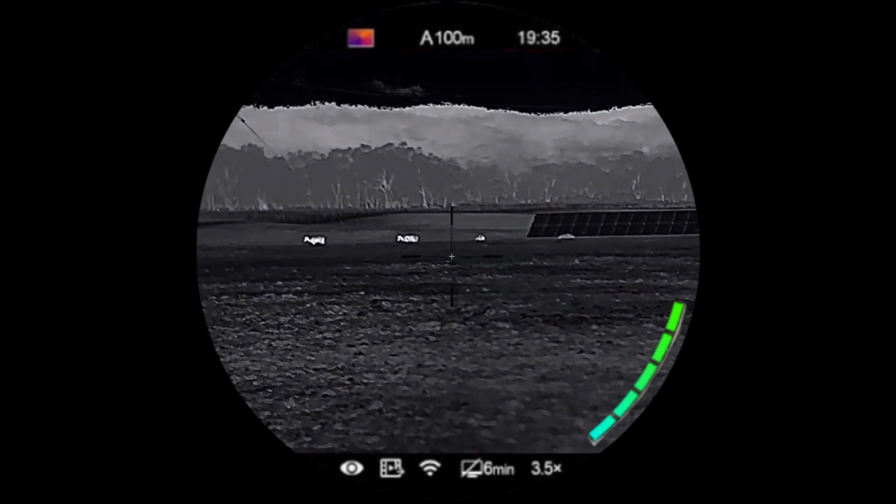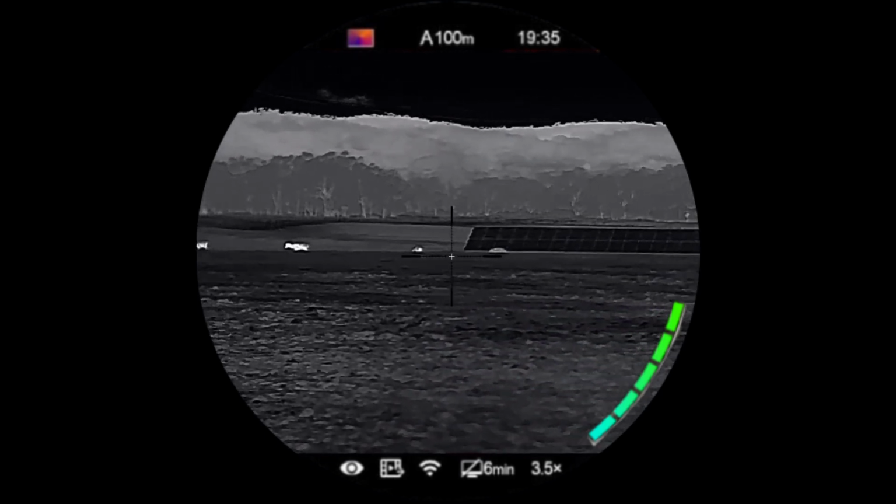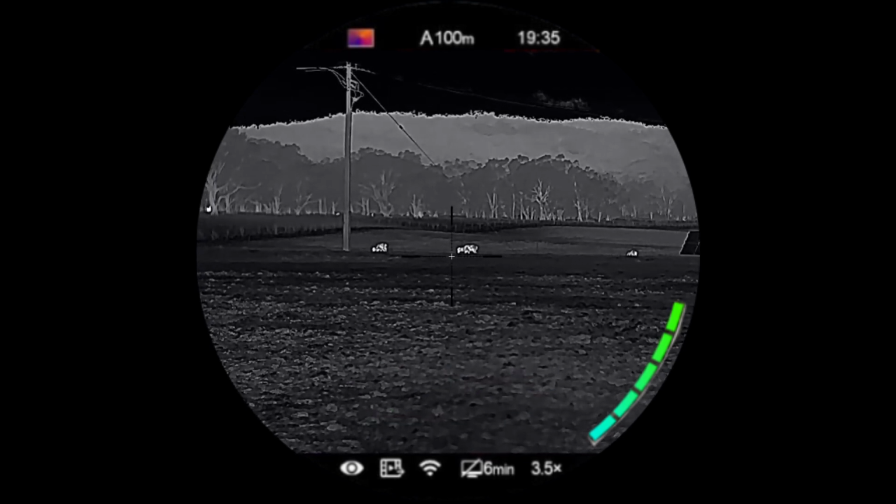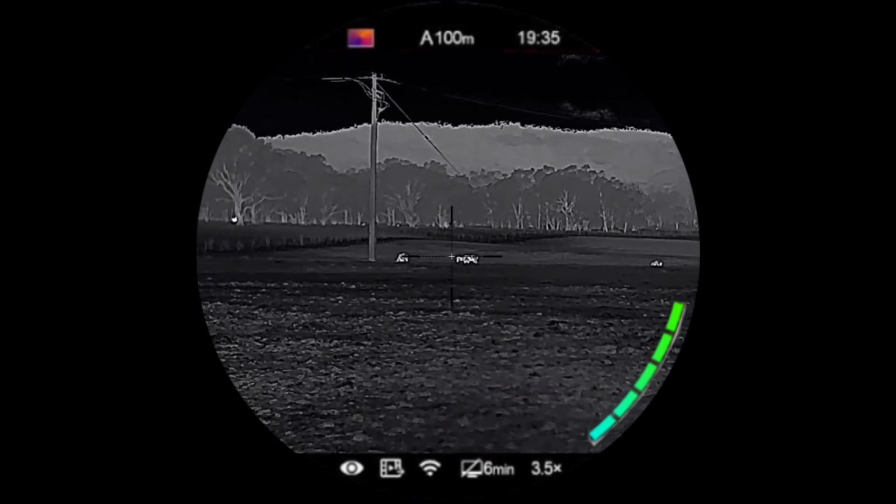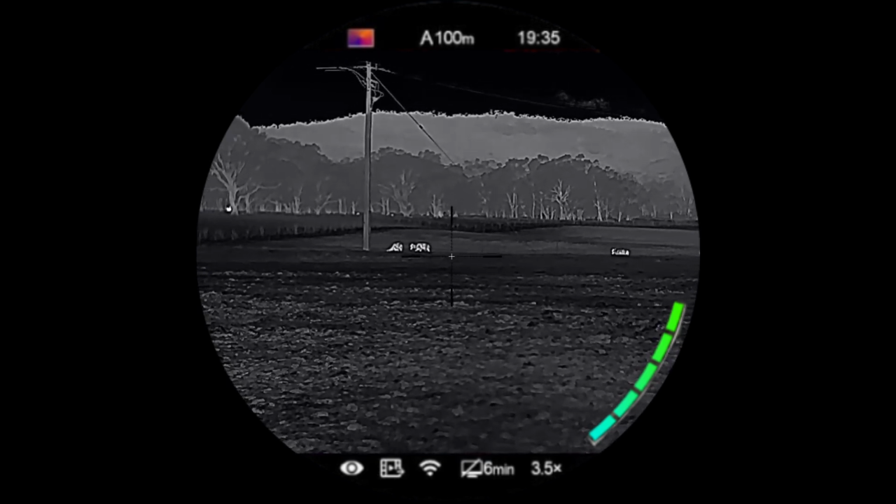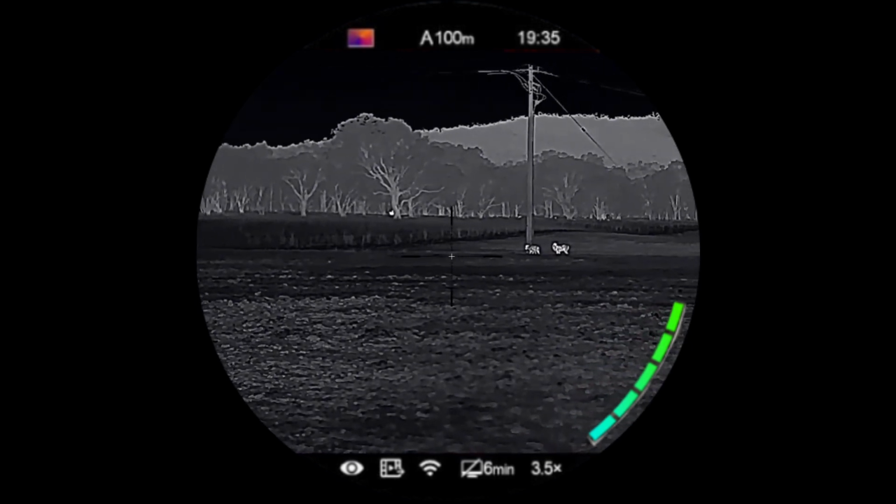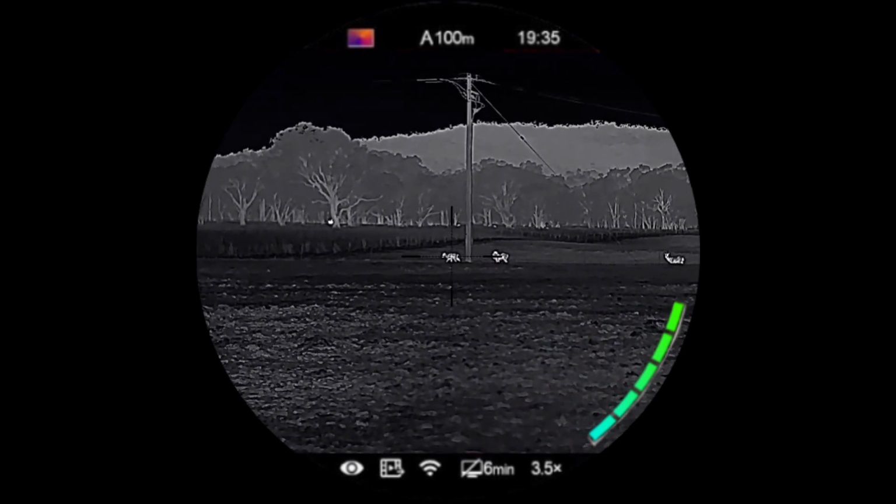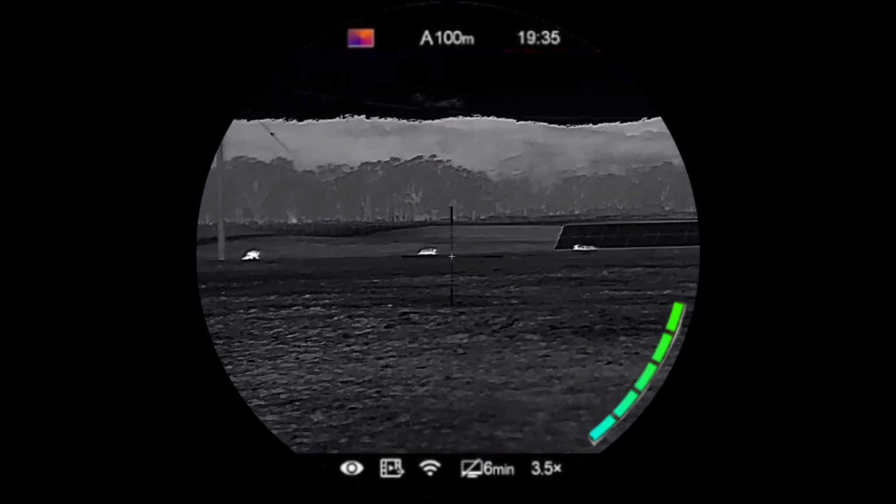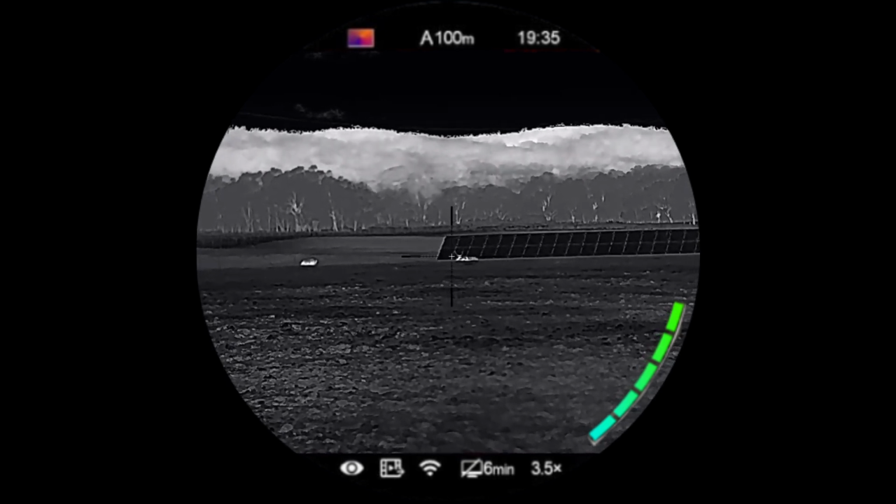Yeah, there's another 1, 2, 3, 4 over there. Although they look... maybe not, I was going to say they look bigger. But they could be reds. I mean... No. I can see the antlers on that one. It's just a group of fellow bucks.